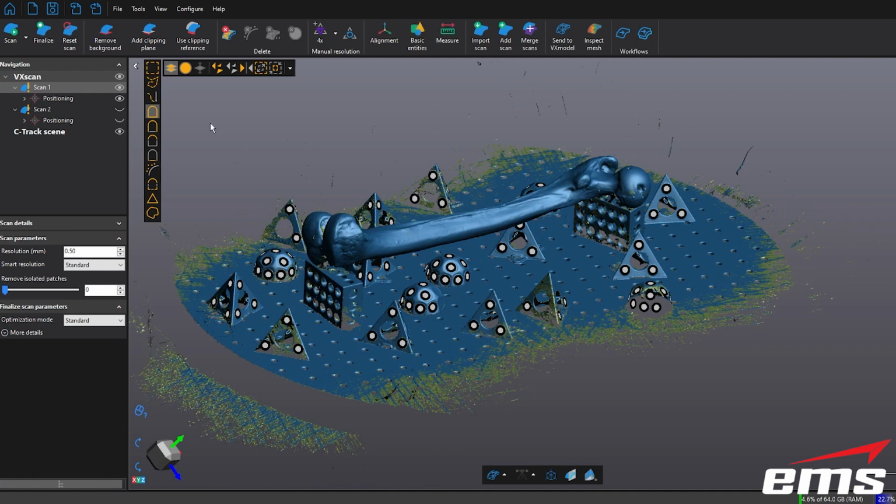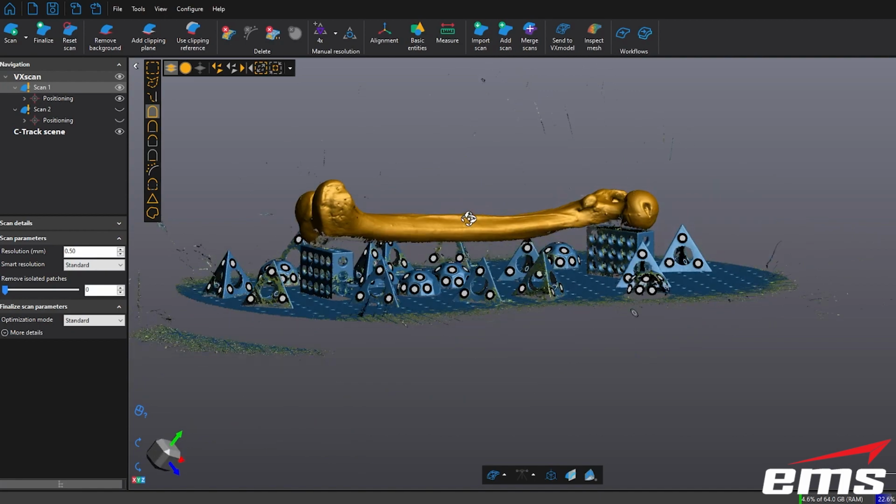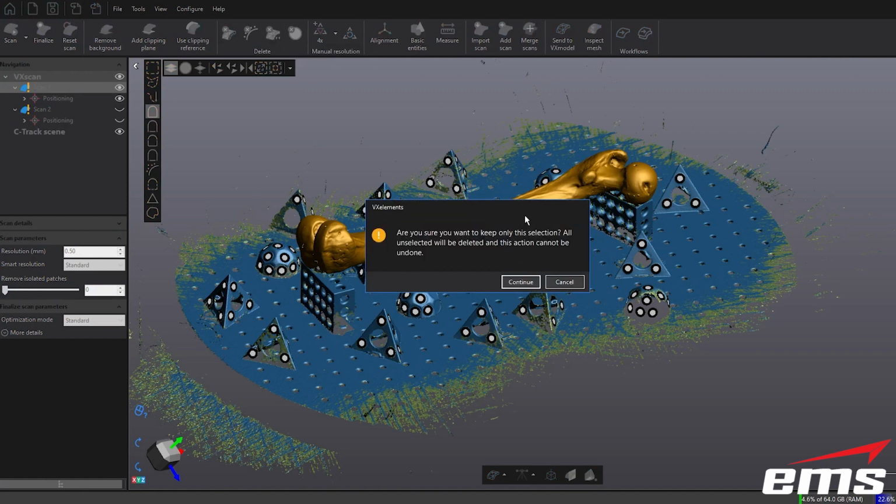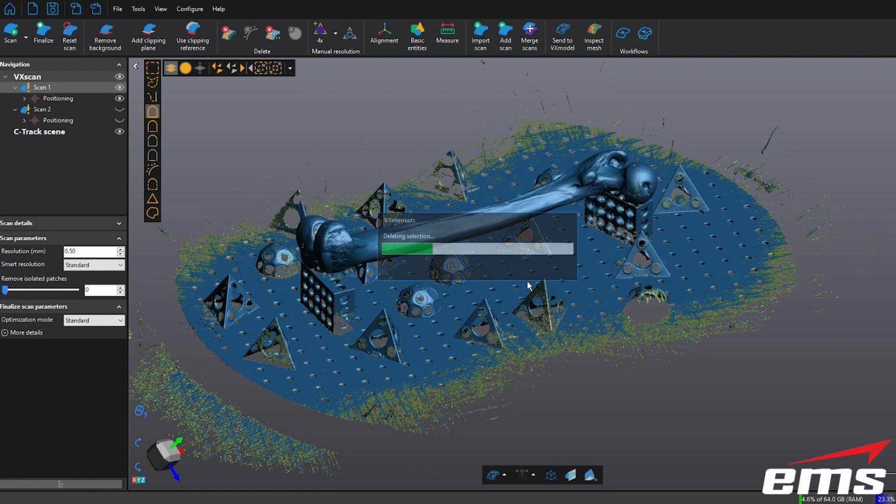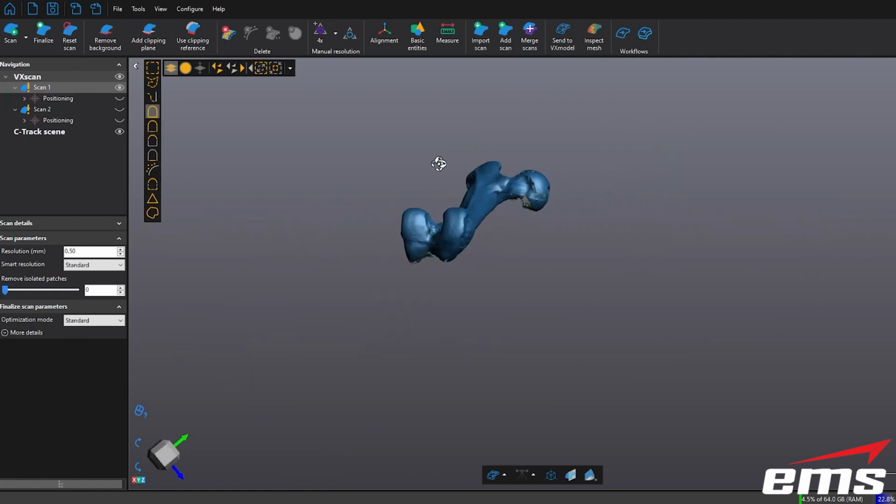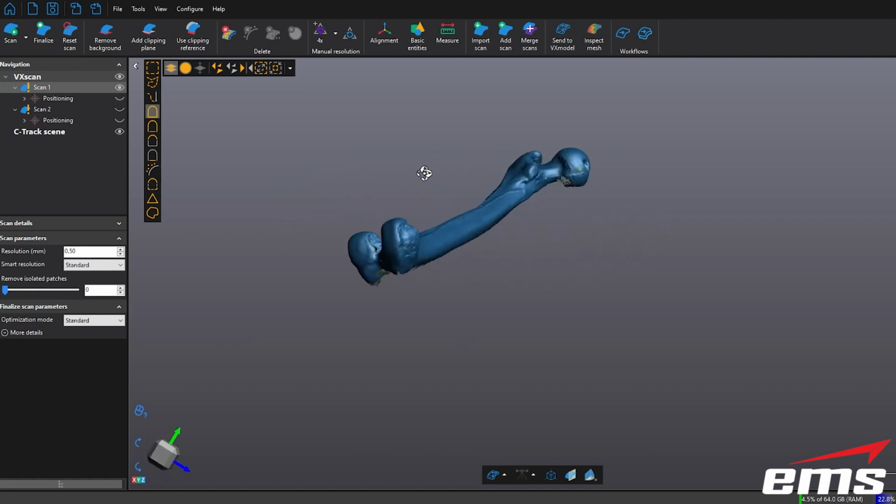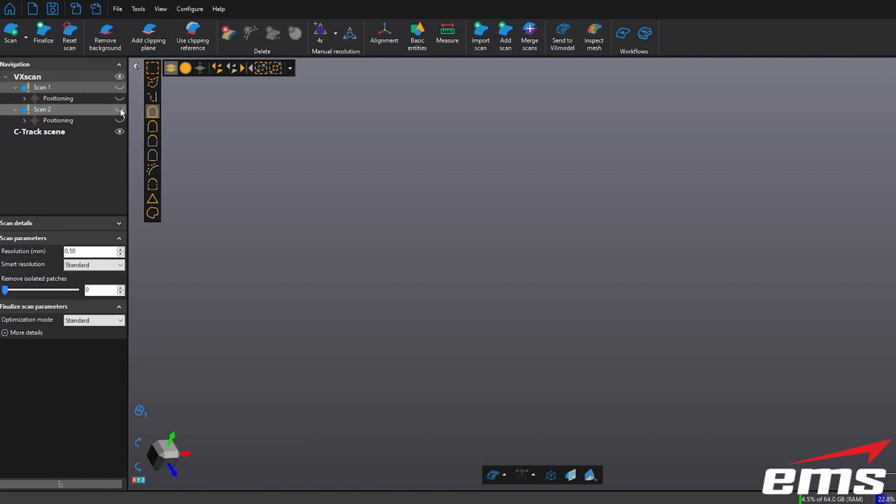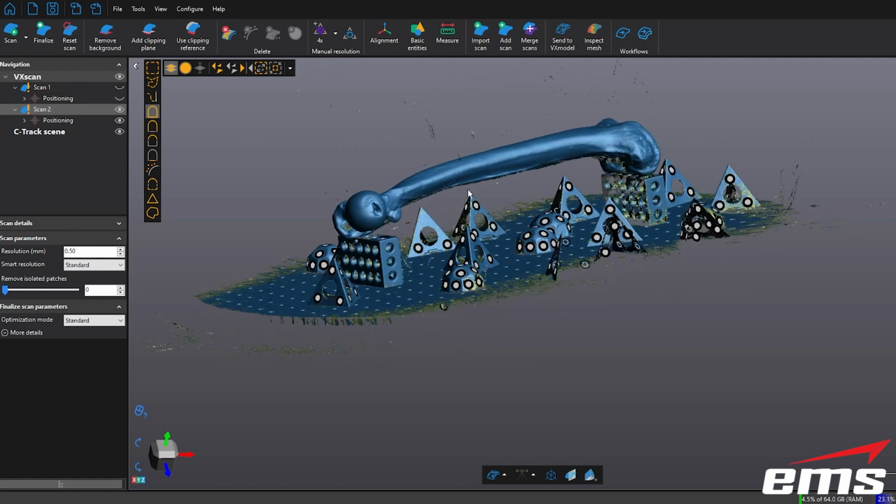So for example, I'm going to use the connect command, and basically where I pick, any triangles connected to each other get selected. So it's a very fast way to select what I want. And then up here, I can either delete or keep. I'm going to say keep and hit OK. So really, with a couple of clicks, I have separated. We can turn off our targets just for visual look. I have separated that scan data from everything else. I can hide that. I can turn on the second scan and do the same thing.